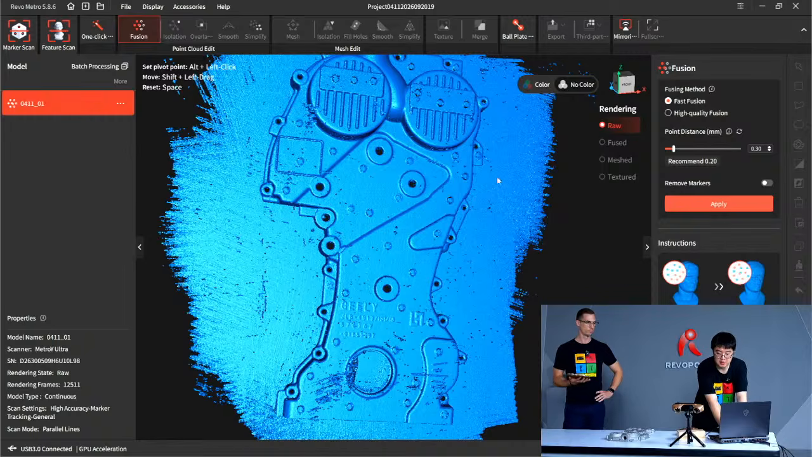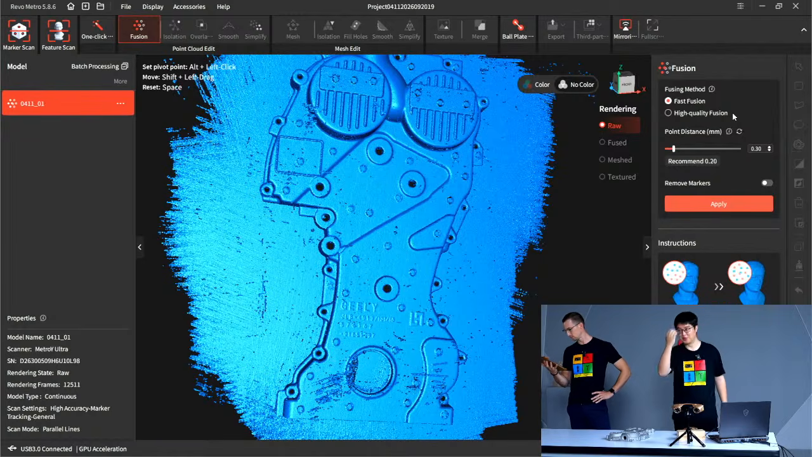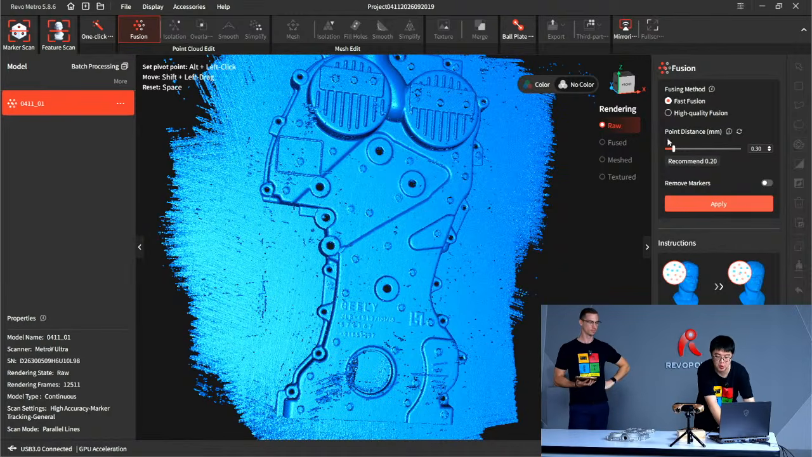So as you can see, we provide fast fusion and high-quality fusion. Even though I want to show you good detail in the live, I'm still going to choose fast fusion because the high quality will wait for like 5 minutes. But fast fusion is not bad. It's also very good, just less detailed than the high quality. And point distance, the software actually will recommend a point distance based on how good your scan is. It recommends 0.20, but again, the lower this number is, the longer the waiting time.